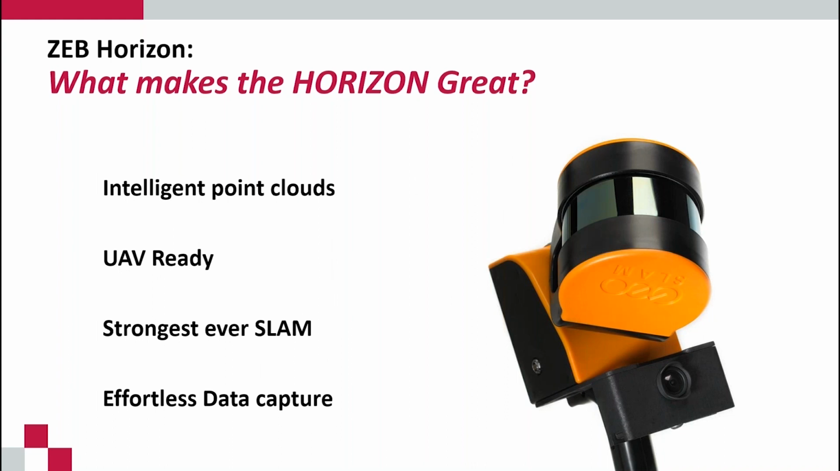So the ZEB-HORIZON is more for that outside application. As I mentioned, the ZEB-REVO, when it goes outside, kind of shrinks down to that 15 meters. Horizon does not. So we end up with up to 100 meters range for the Horizon. And then some of the points here, so intelligent point clouds.